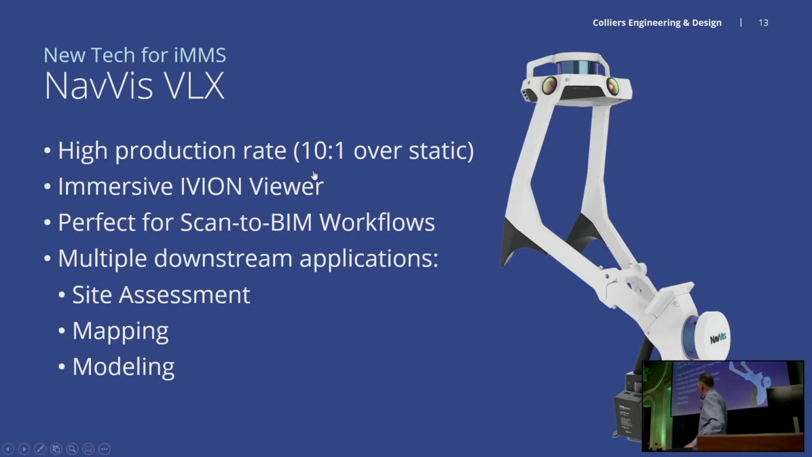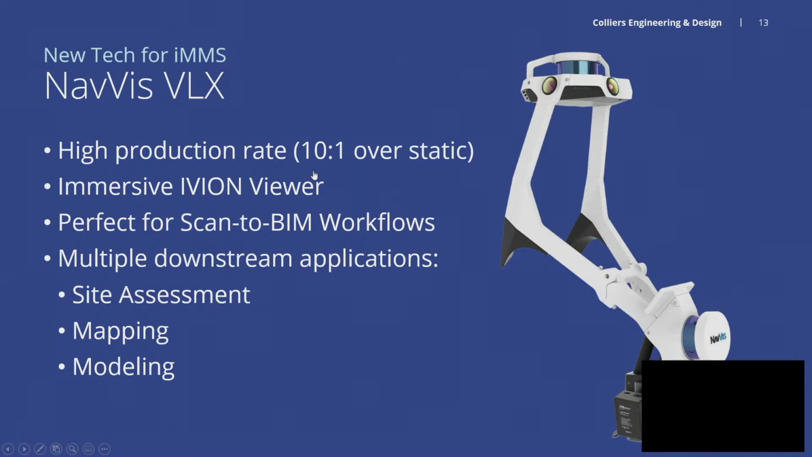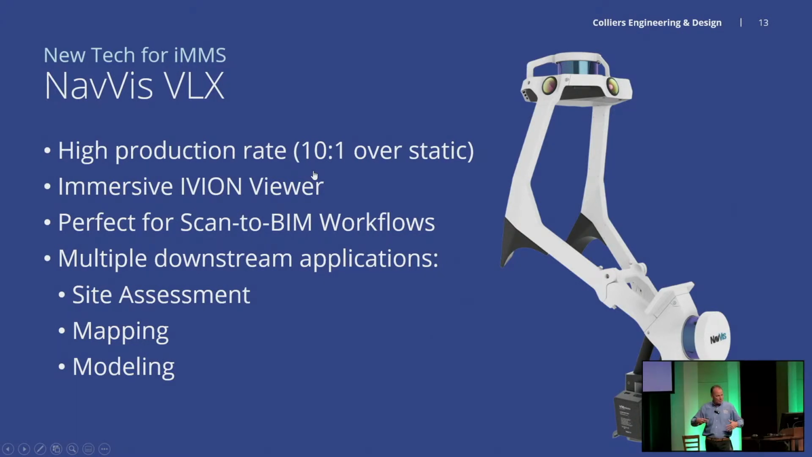I think one of the most impressive things about the offering from NavVis is what they call the Immersive Viewer. I was going to get into it today, but you can actually just look for it online. It's a very impressive immersive viewer. If you like Google Street View, where you can walk around and move the eye of the camera, it allows you to do that.